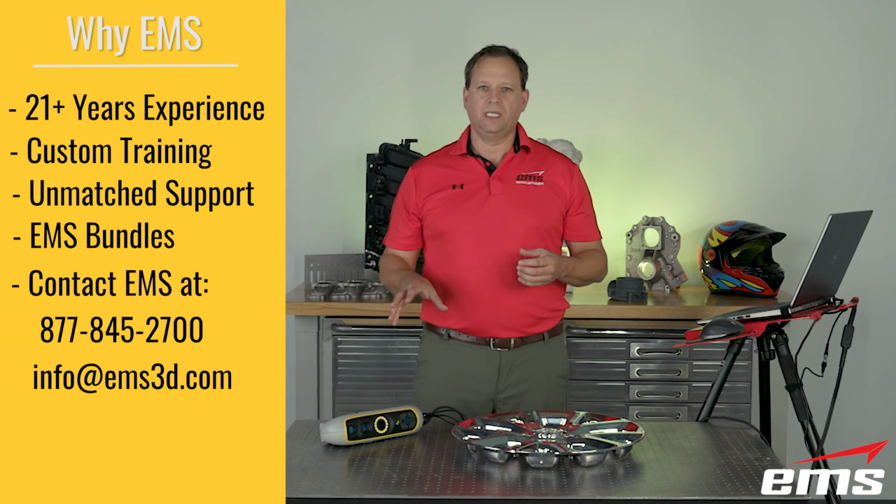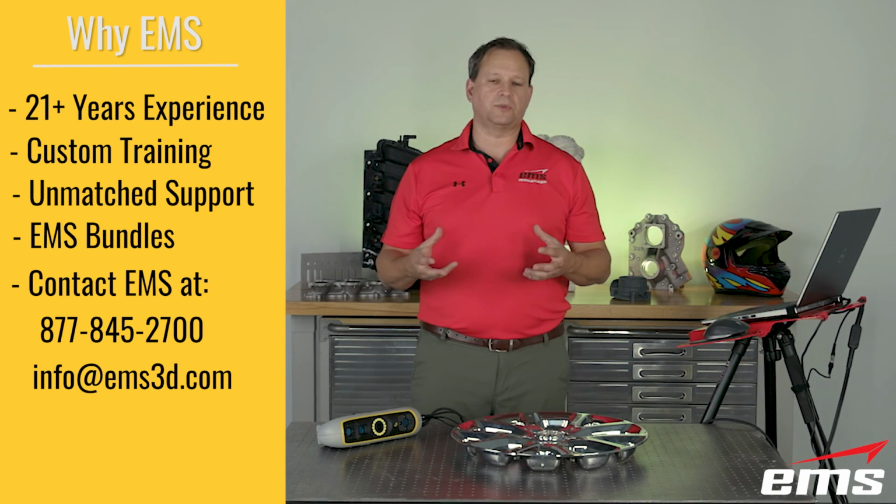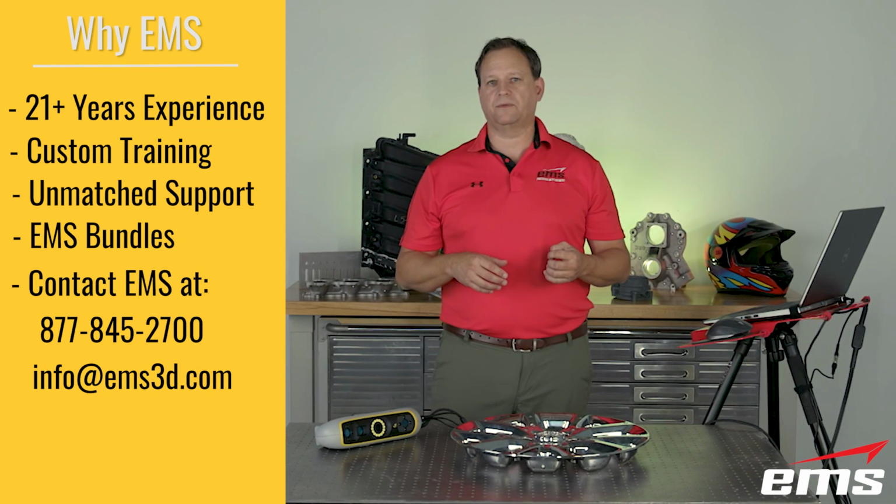So hopefully you found this helpful. We'll put the pricing in the link below because it could change over time, but we'll try to keep that up to date. But again, value for the money. You will not find a better scanner in the entry-level professional industrial world. This is just a great 3D scanner.